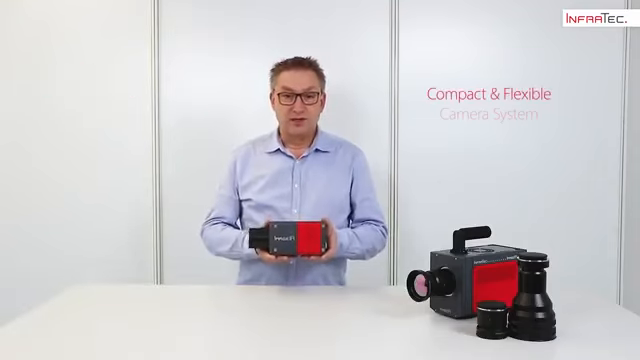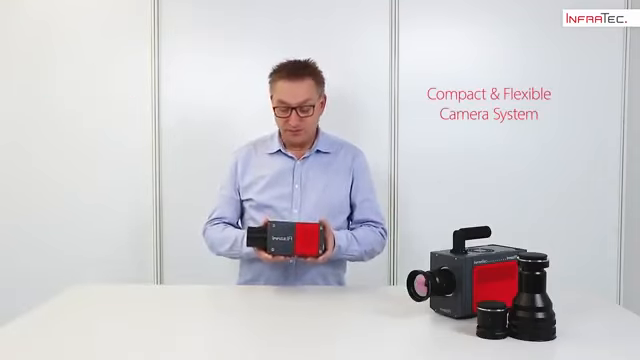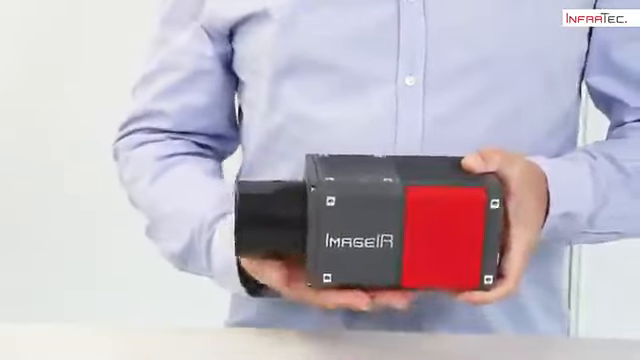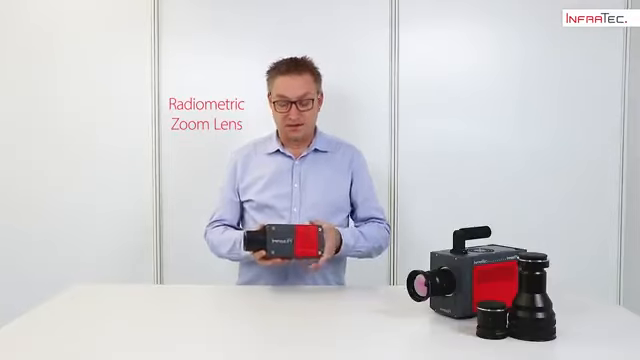I would like to present you our new camera system ImagIR 6300Z, which is built around a new generation swap detector. Therefore, the camera itself is rather compact and flexible, and even with our radiometric zoom lens, it's even more compact. You don't need to use any other lenses anymore. We will show you now some features of this camera.